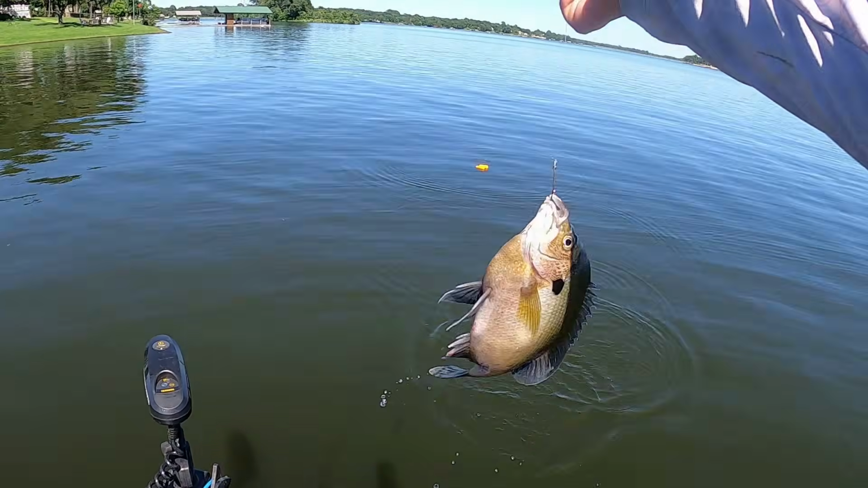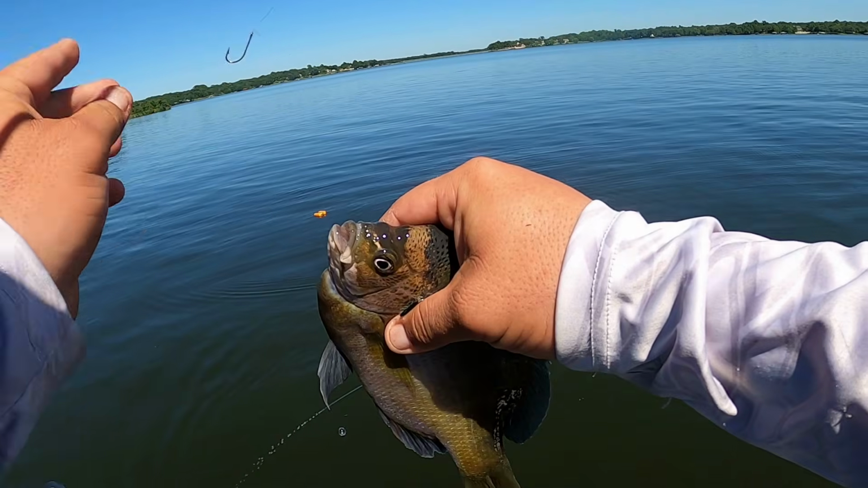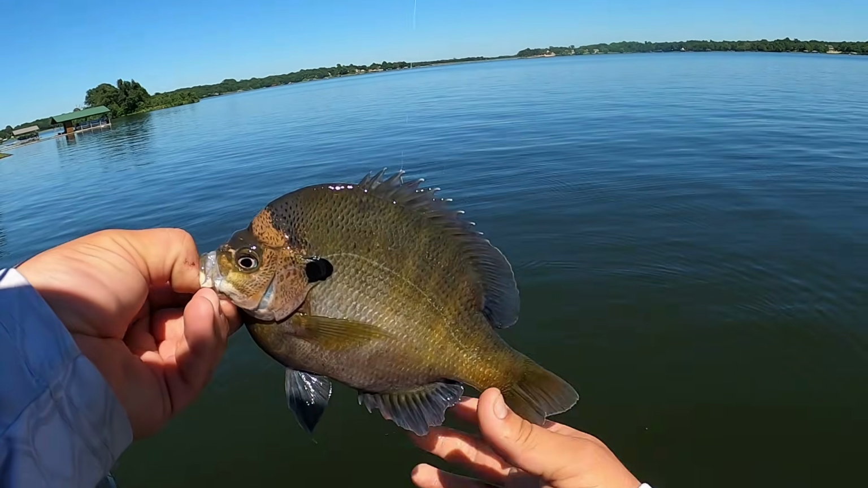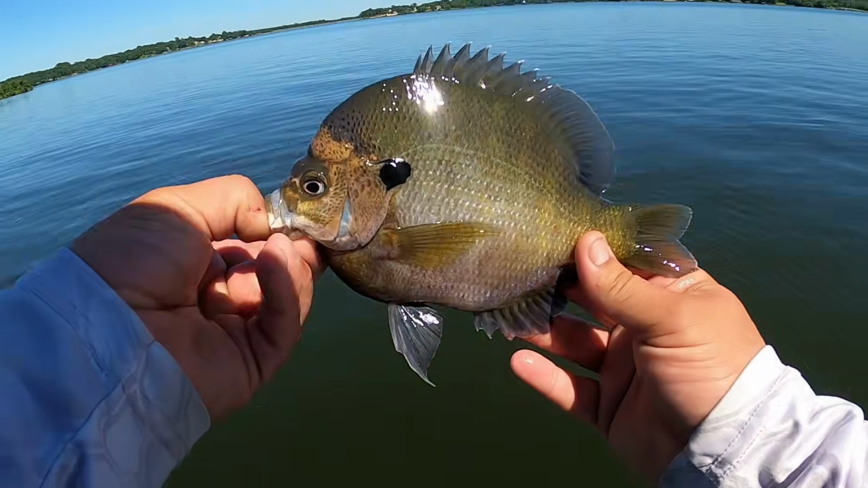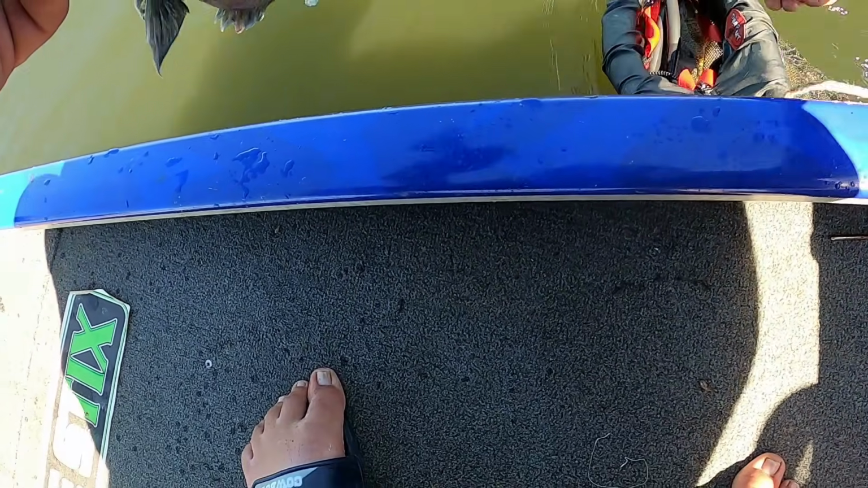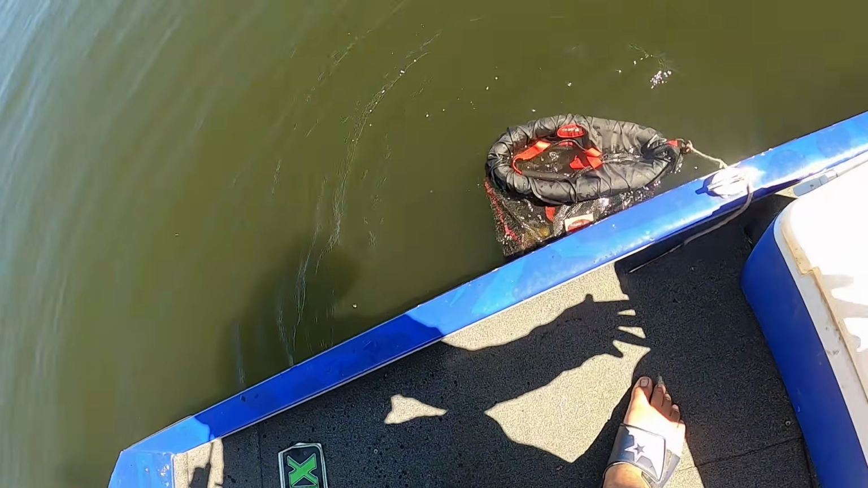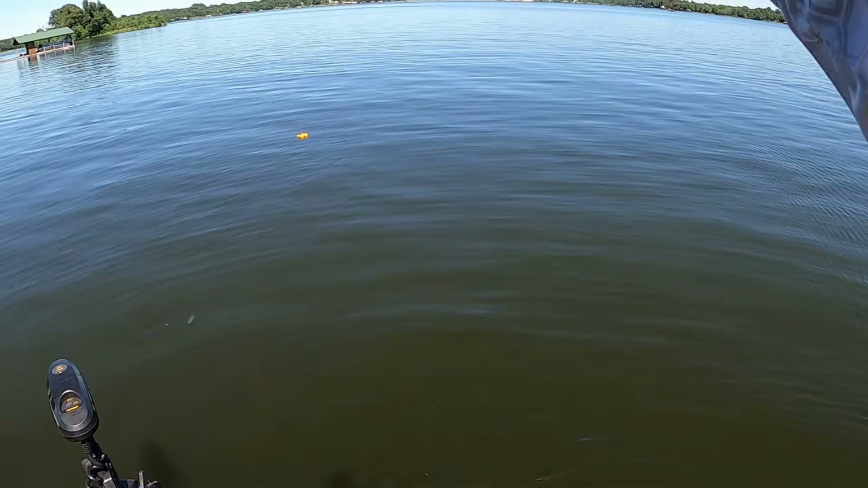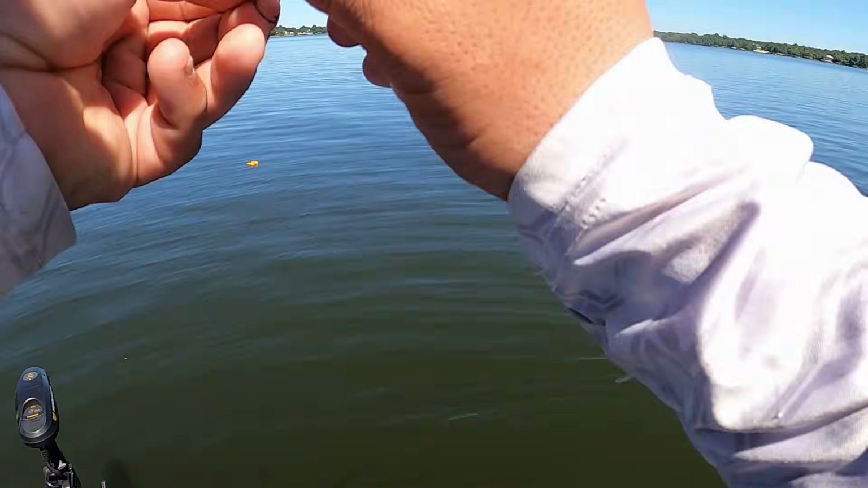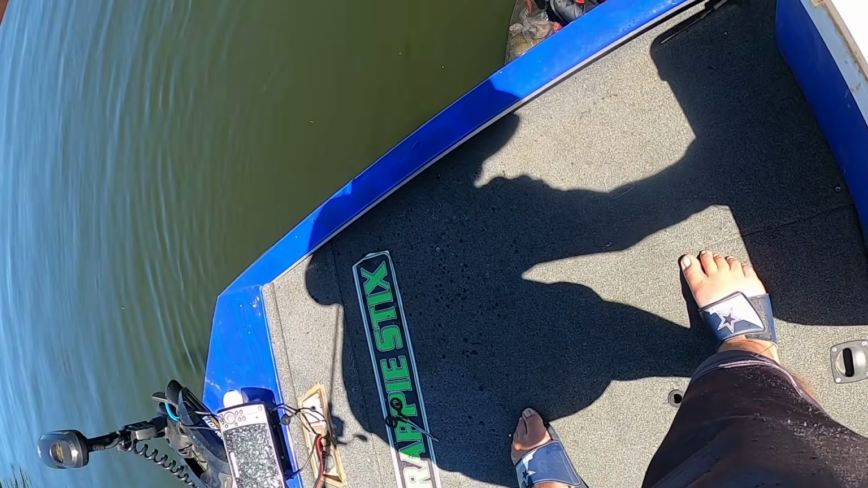Like I said, I think the buoy marker's right in my way now. But that's okay. Look at that, guys. Tanks on tanks on tanks, baby. A bluegill. Hey guys, I think that's 15. Our goal today was 25 to 30. We may fall short of that, but you know what? Still a good little mess.